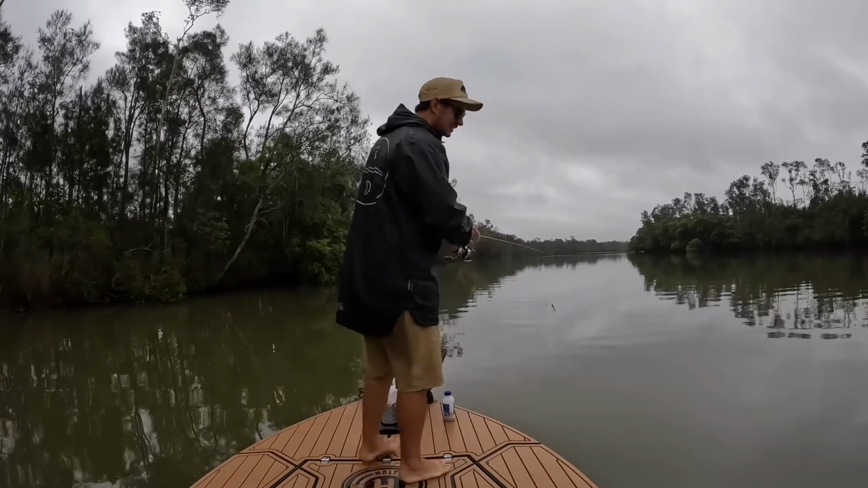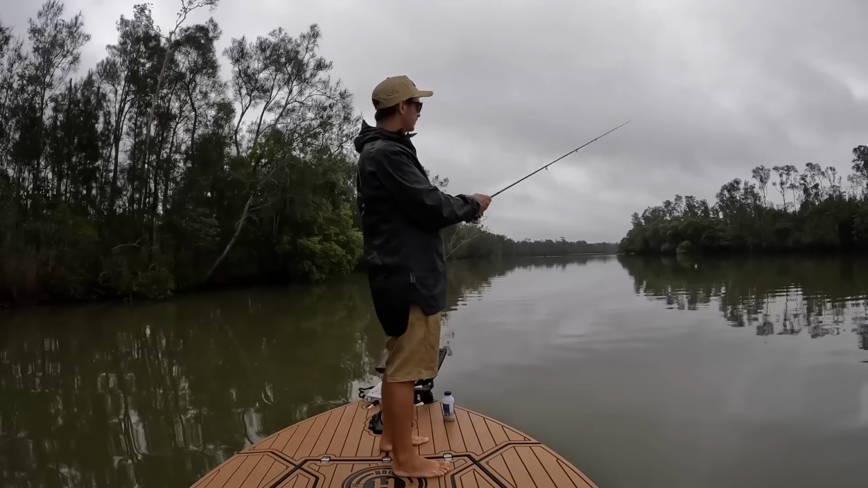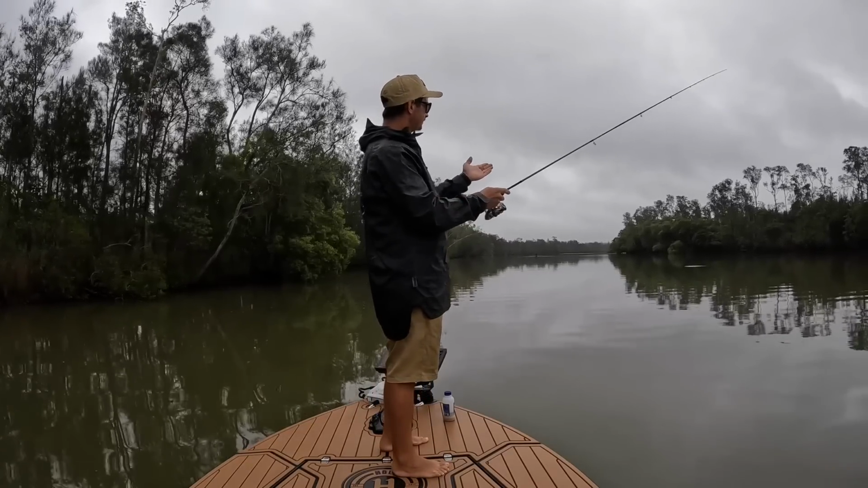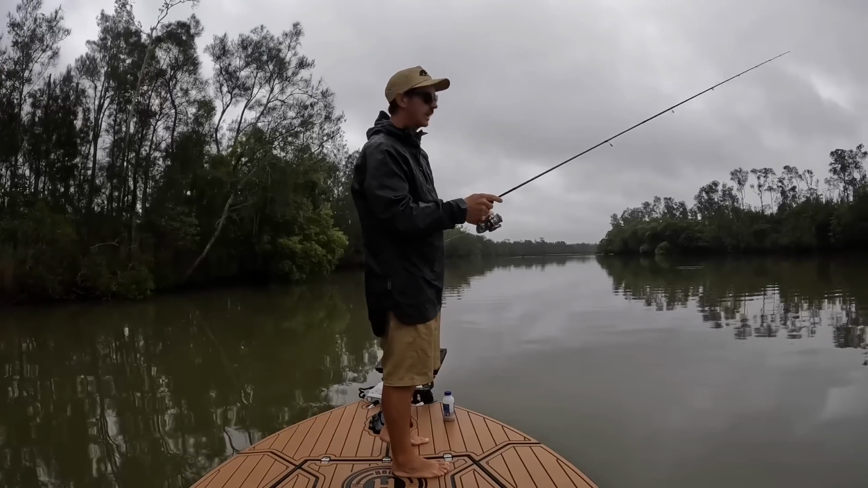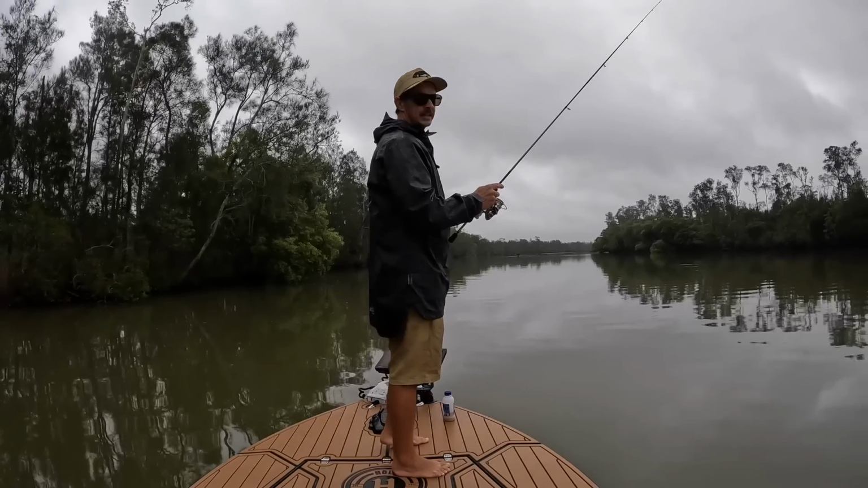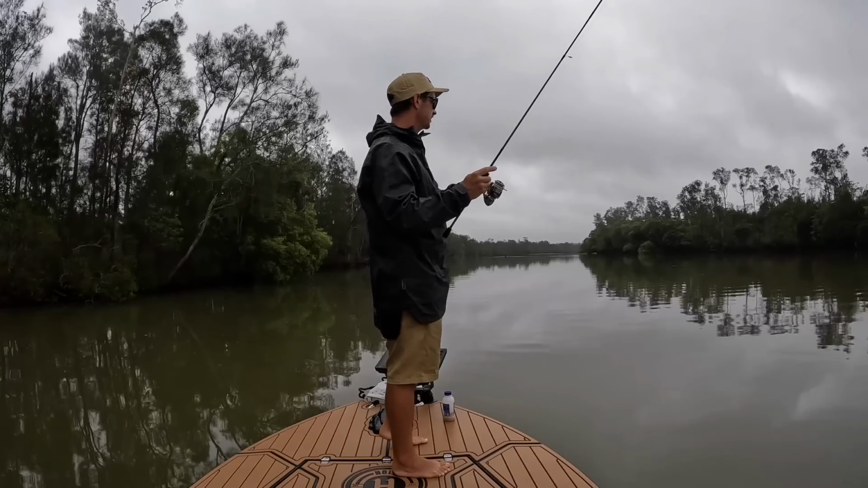So I'm basically just casting up current, letting it hit the bottom, following the line back with my rod. When it hits the bottom, two little hops, and then winding in the slack. And just repeat. It's super simple. You just got to make sure you're staying in contact with the bottom and following your line.